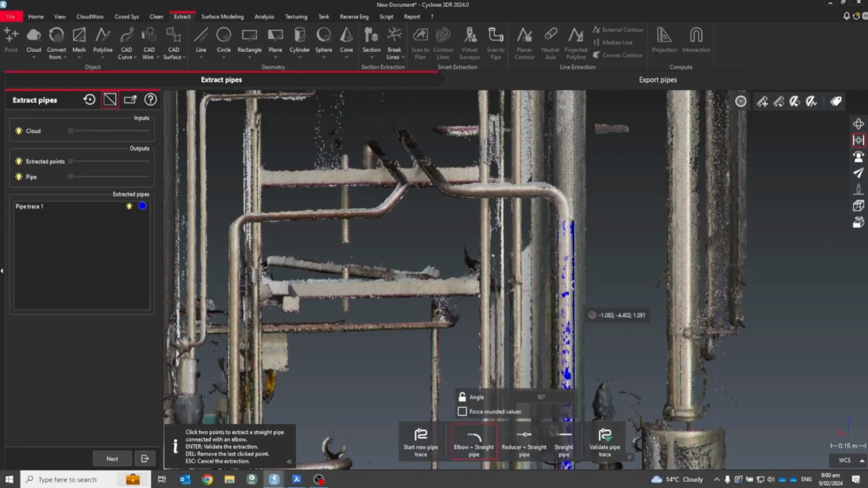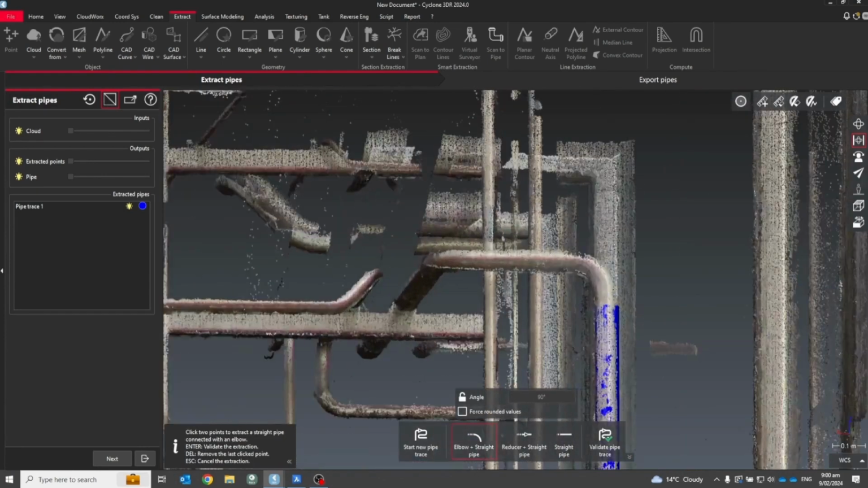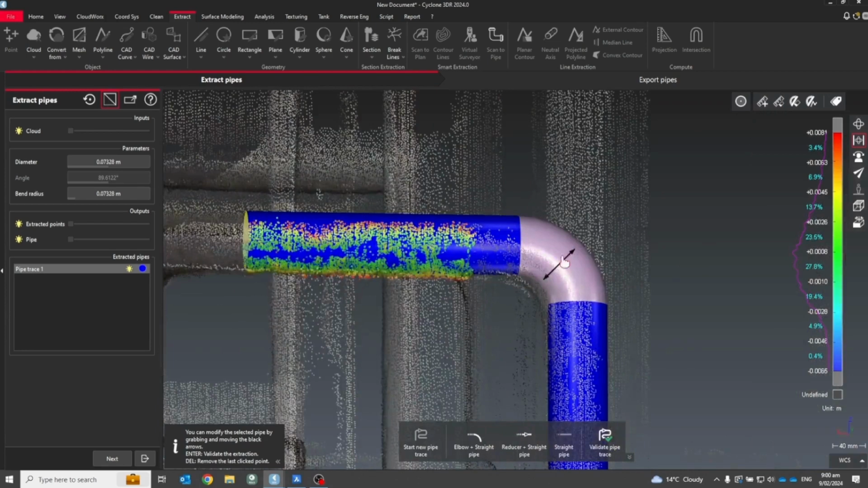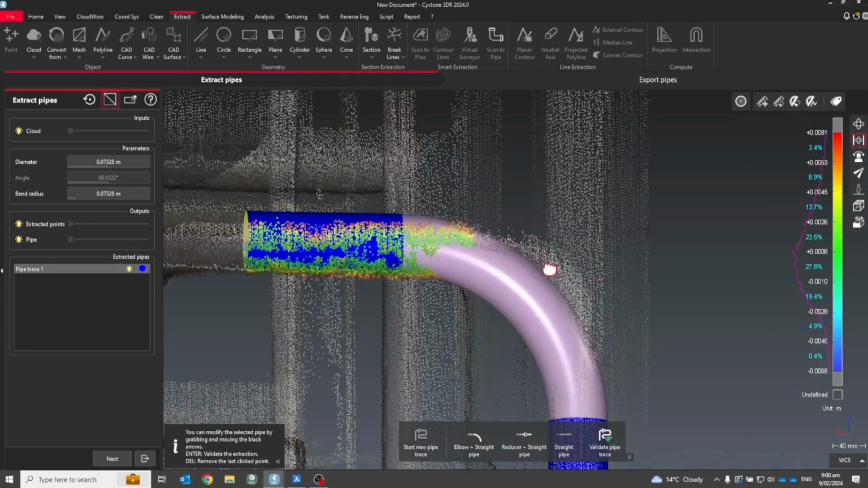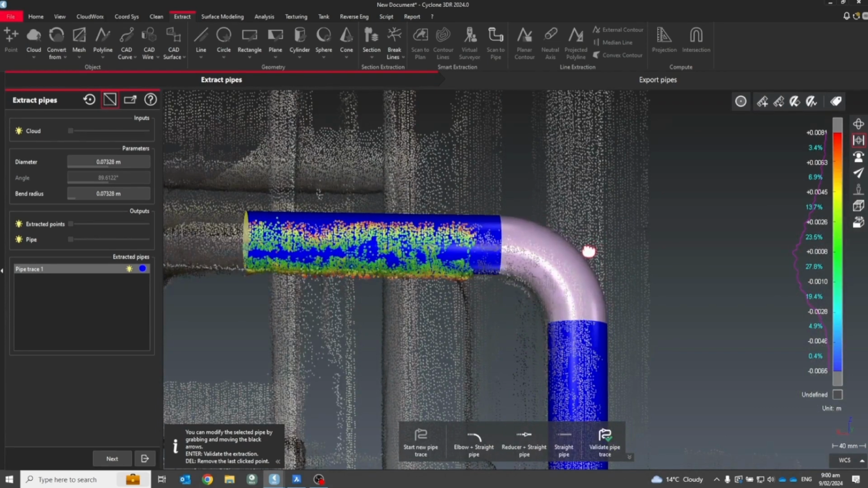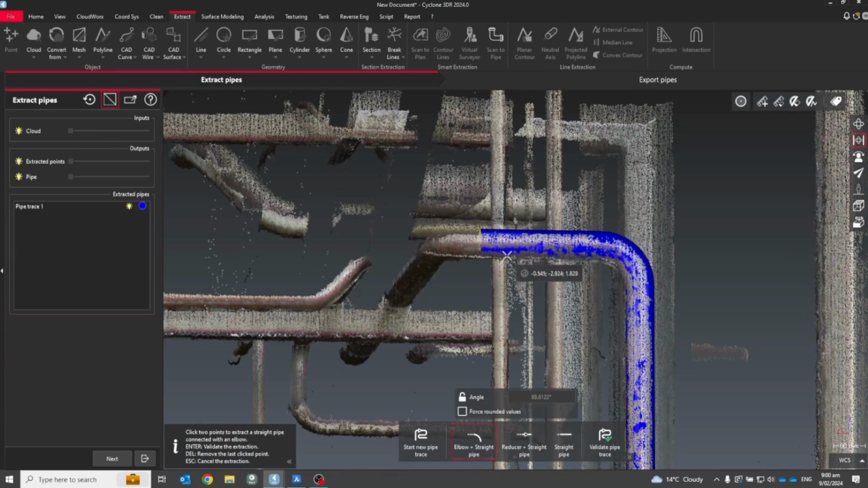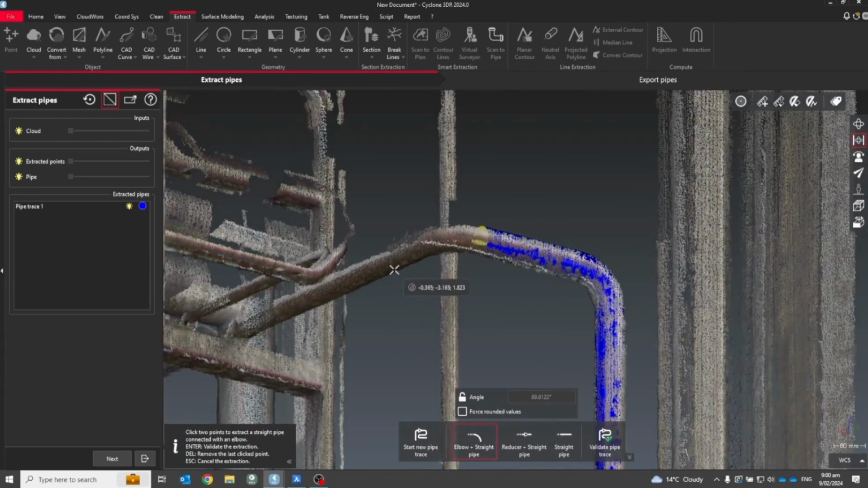So in this case, we can use an elbow extractor. So you click 2 seed points on the next straight, and it automatically extracts that straight as well as an elbow. And the diameter or the radius of that bend can be adjusted manually by eye, or over on the left-hand side there, you can specify the radius if you're aware of it. Same as you can fix the diameter of the pipes if you know what they are.